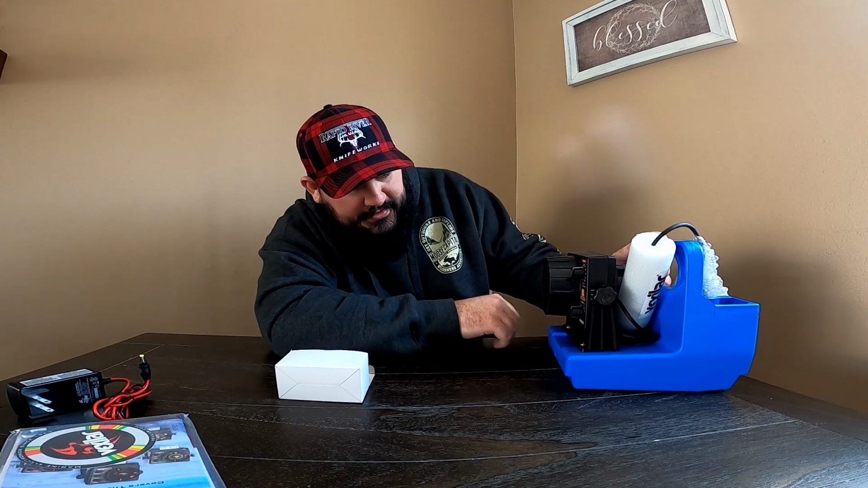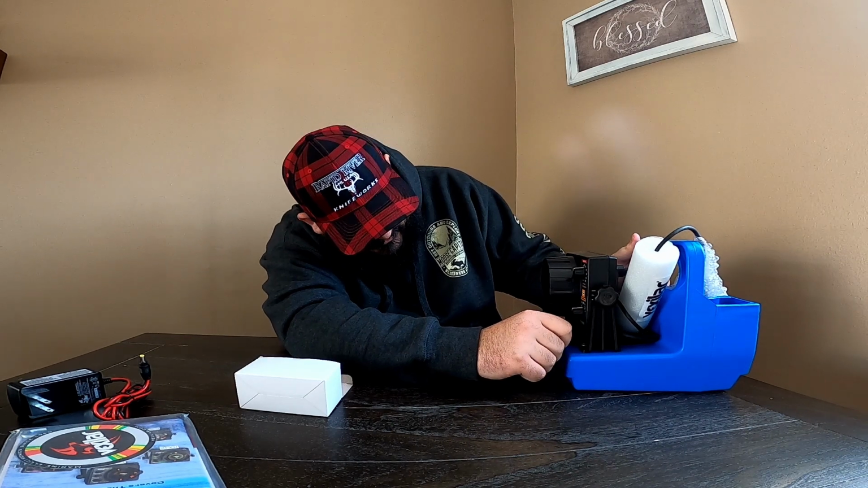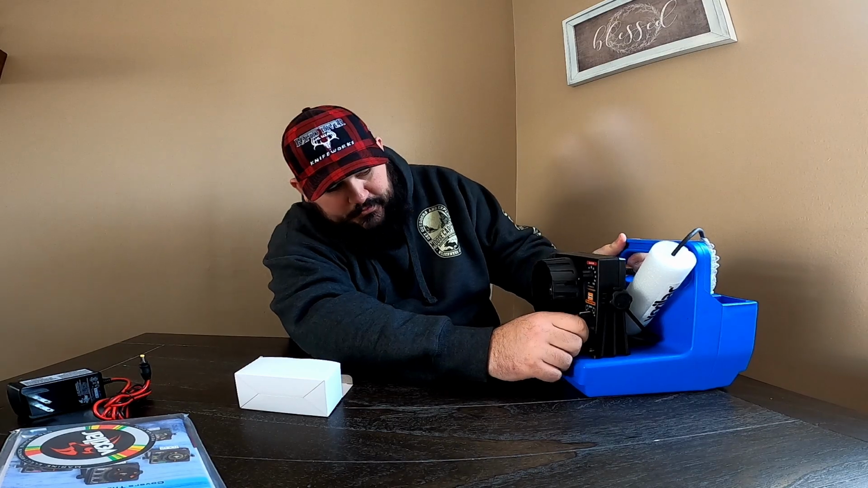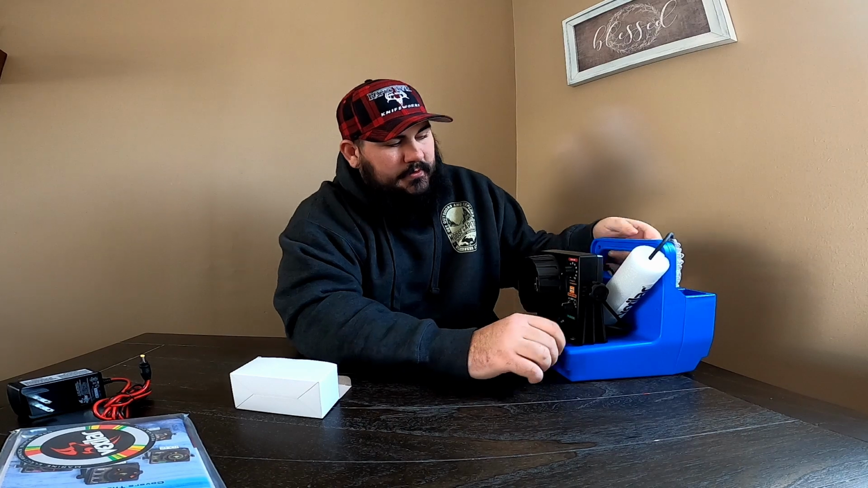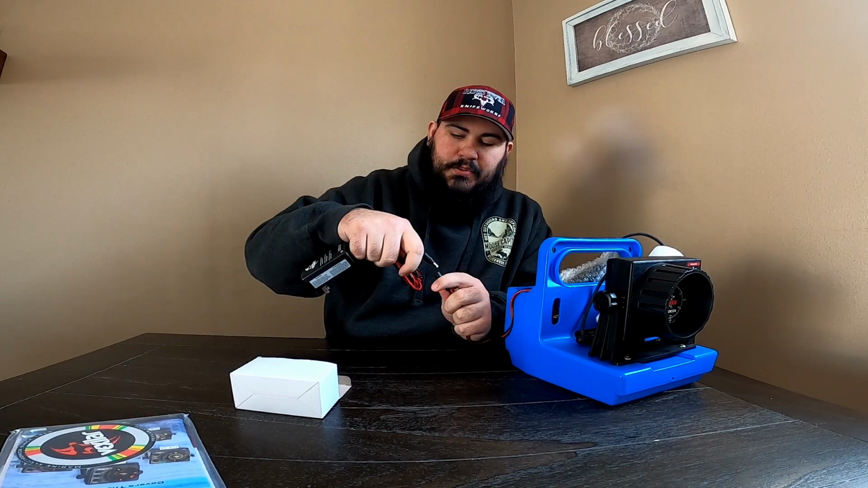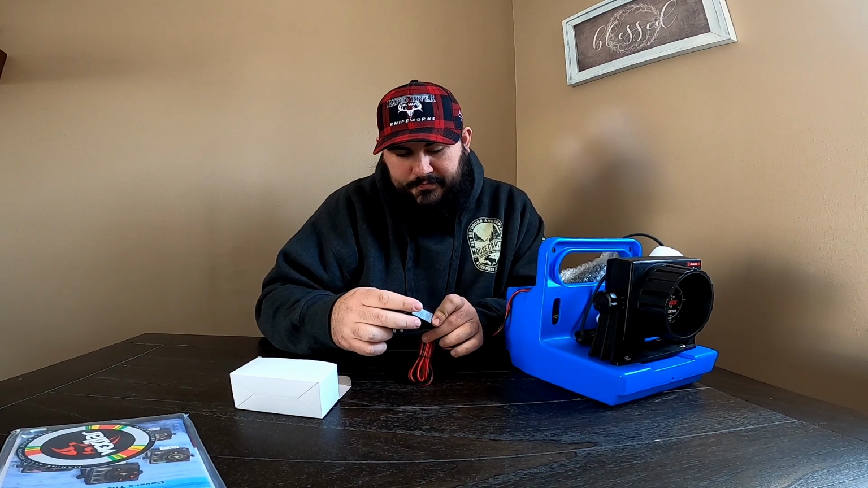Let's see if it turns on. I doubt it. I'm probably gonna have to charge it, but let's see if I can figure out how to turn it on. Oh, it turned on. I don't know if you can see that, but it's turning on. What's nice about this one from what I saw online is it comes with the charger just connected. So all you gotta do is plug that in, plug it into a wall, and I assume like everything else.